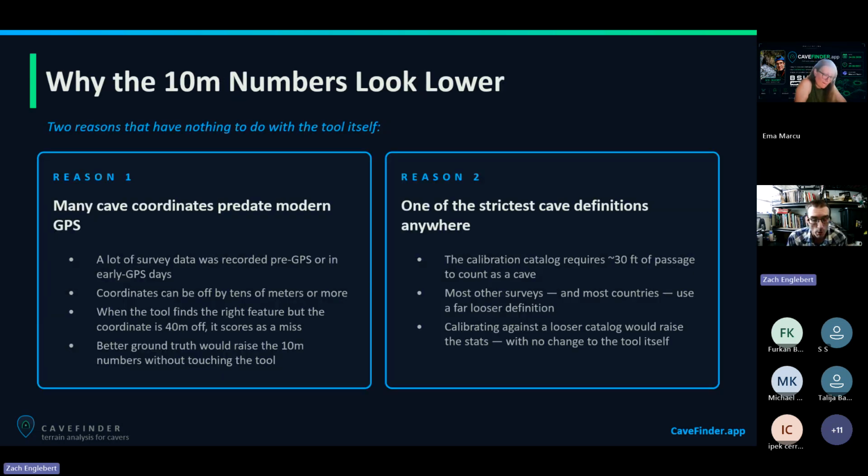Why do the 10-meter numbers look lower? The cave data that I'm using has been gathered since like the 1950s. Back then, they didn't have GPS units, so they were sort of guessing somewhat at where the known caves were on the maps. That has led to the known cave locations being sometimes hundreds of meters off from where the survey data says they are. So that's dragging down my numbers a lot. If I could have a data set that was just within 10 meters of the known cave, that would bring the accuracy numbers of CaveFinder up a lot.